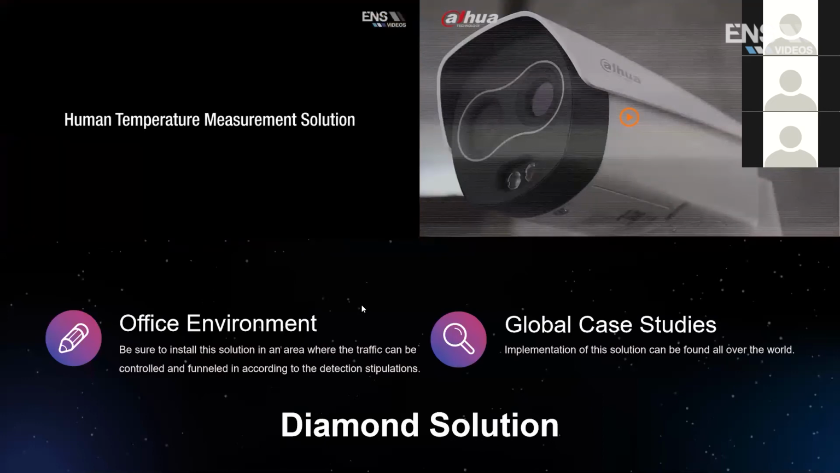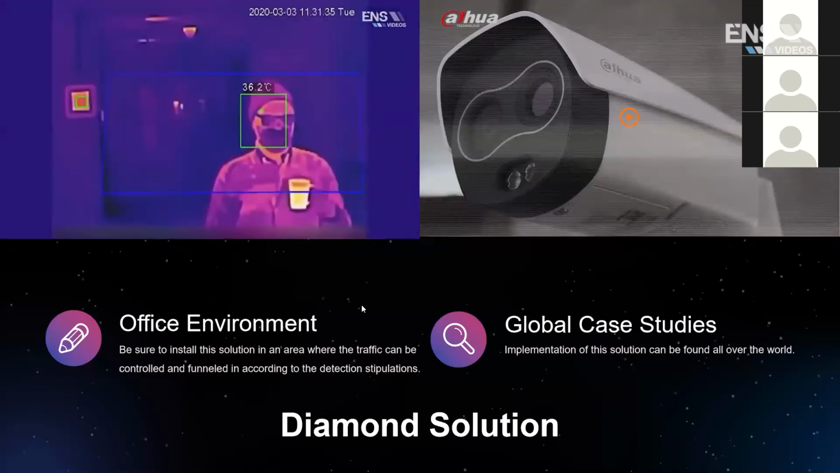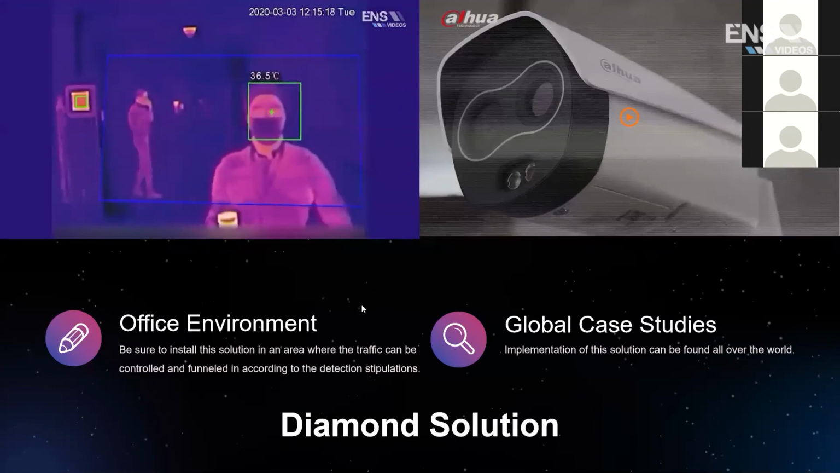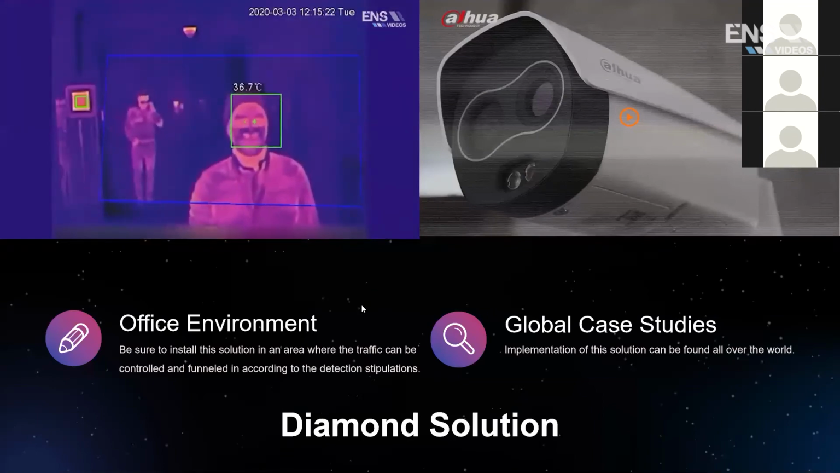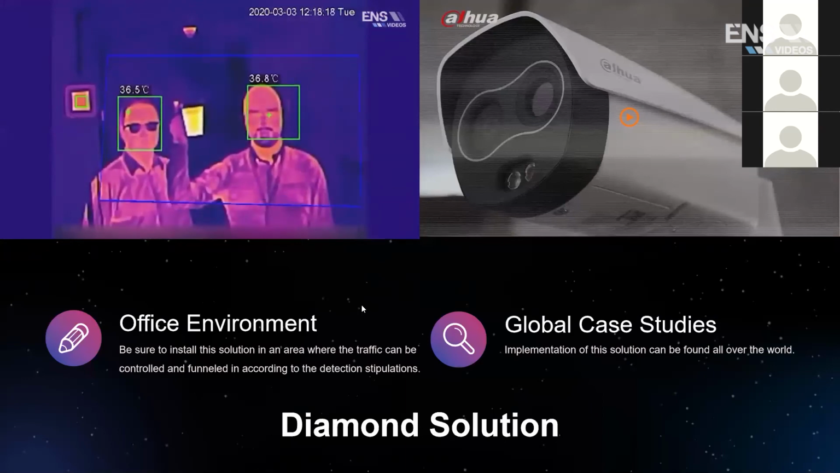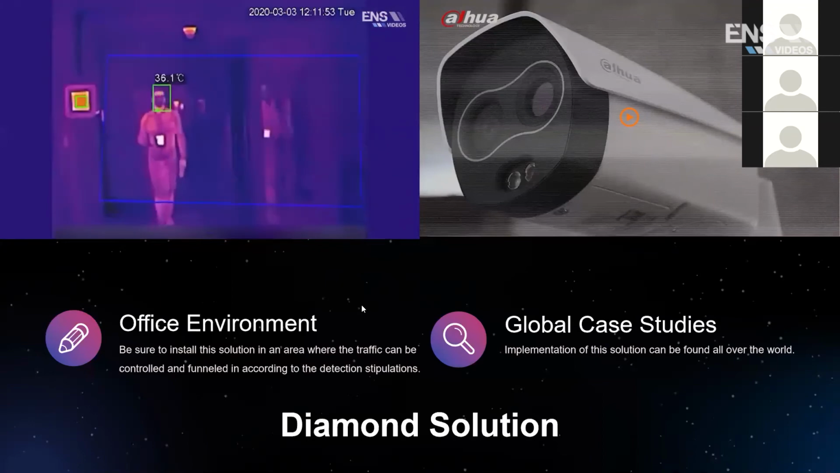So this part is showing you about a higher level of classification. Since it's doing face detection first, it doesn't care for the hotter coffee that the gentleman is holding. Even the cup, nothing.